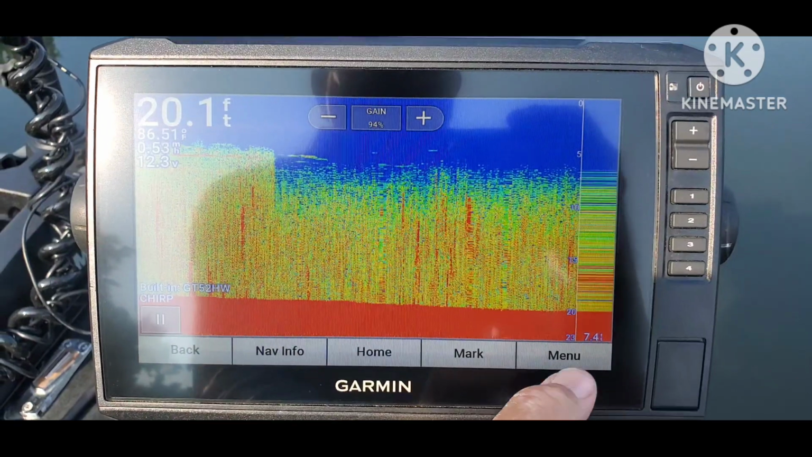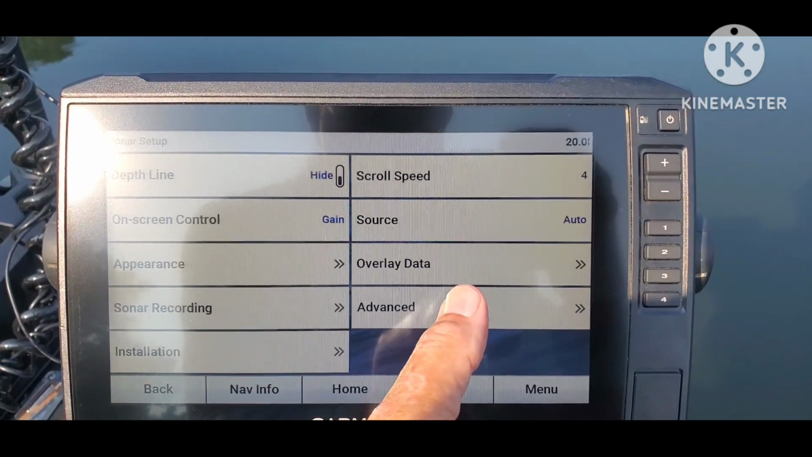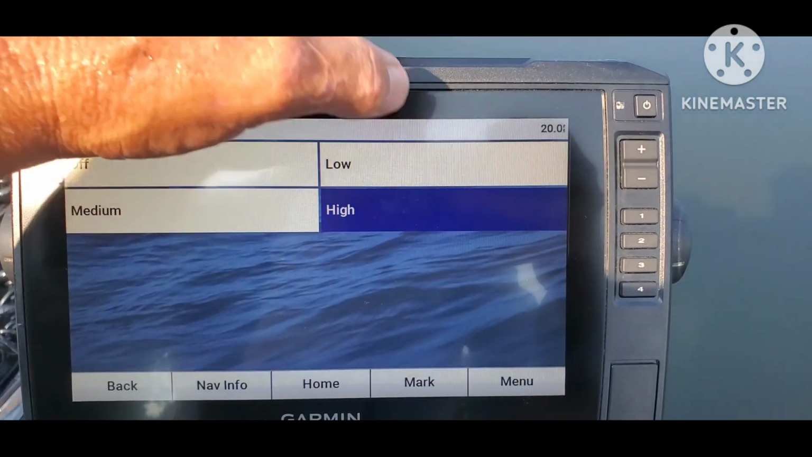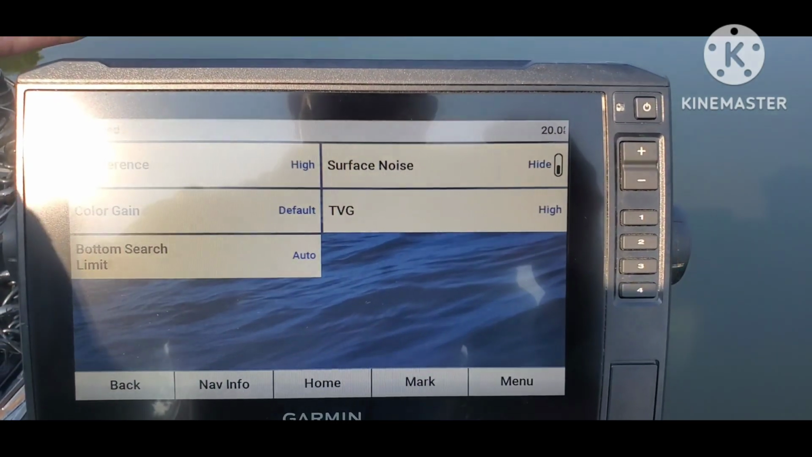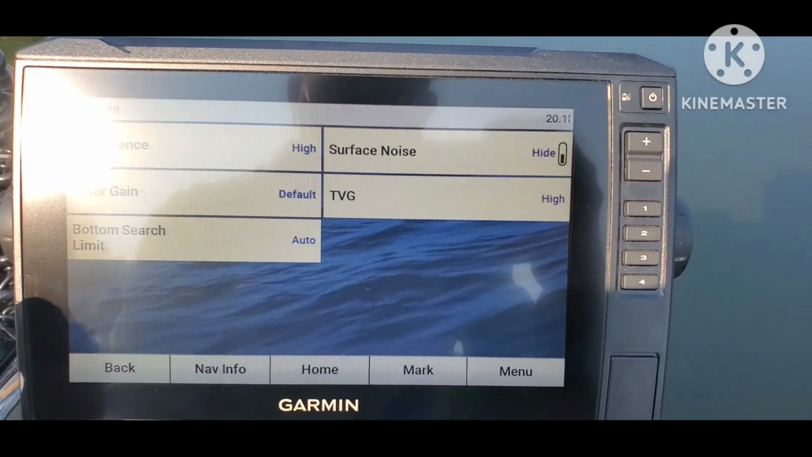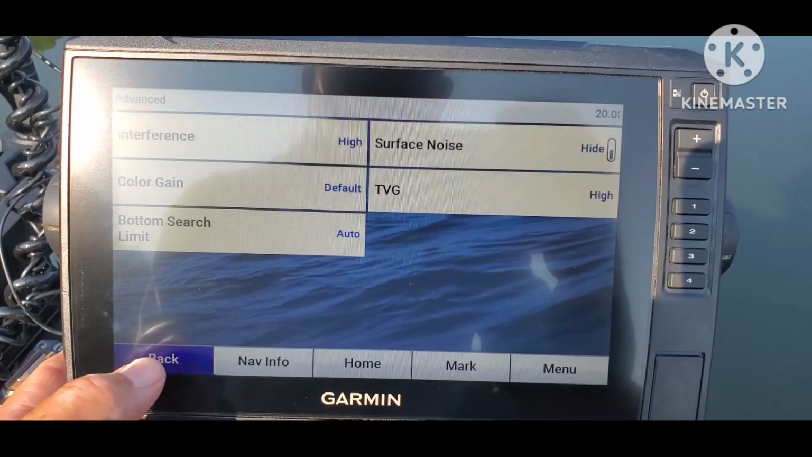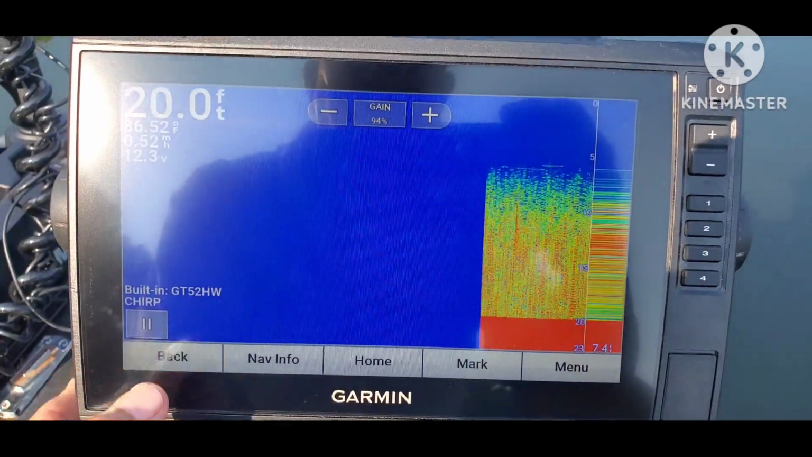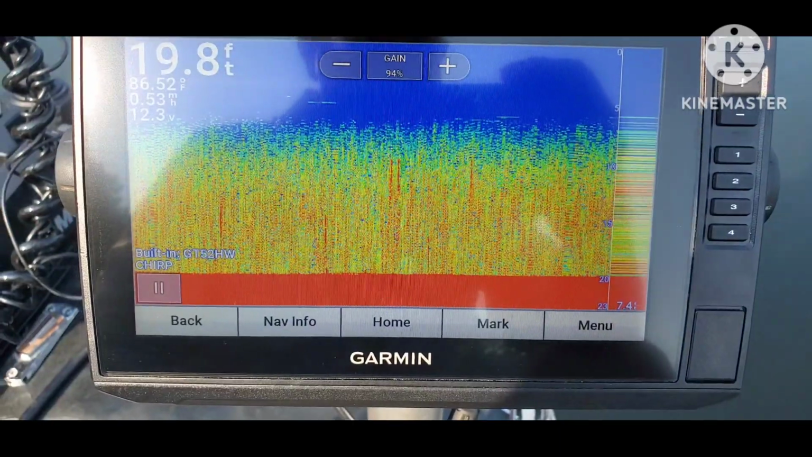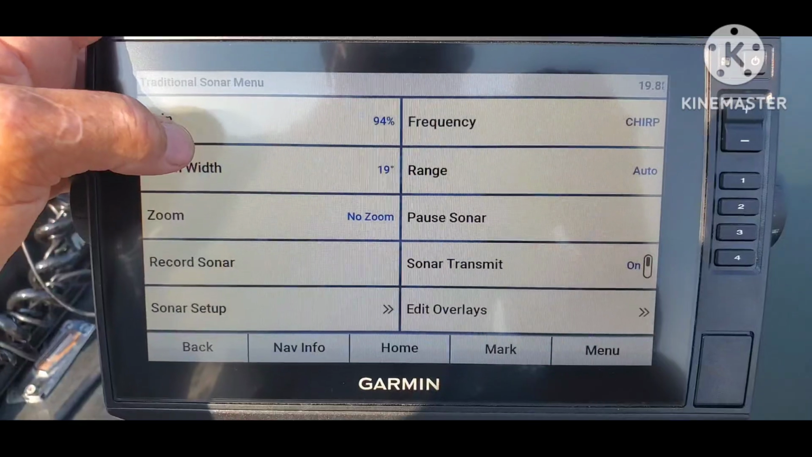Okay, so I'm going to go to menu. I'm going to go back to Sonar Setup, go back to Advanced one more time, and go to Interference. I'm going to change it to high, and I'm going to turn TVG on high, which they are both on high right now. So let me go back out of this, back to the screen. And still quite a bit of interference. So let me find another menu.